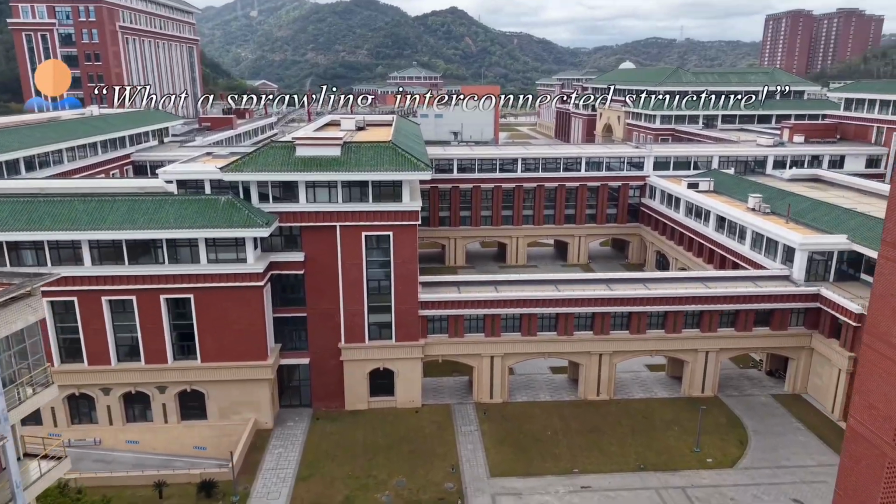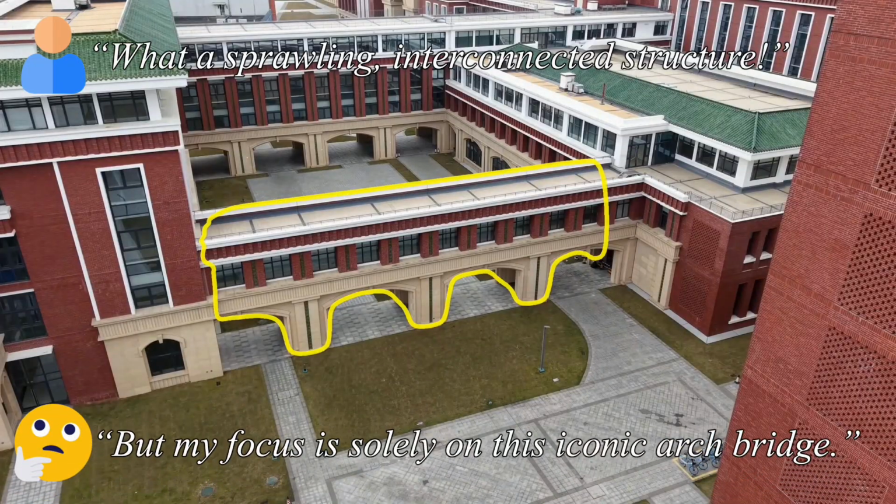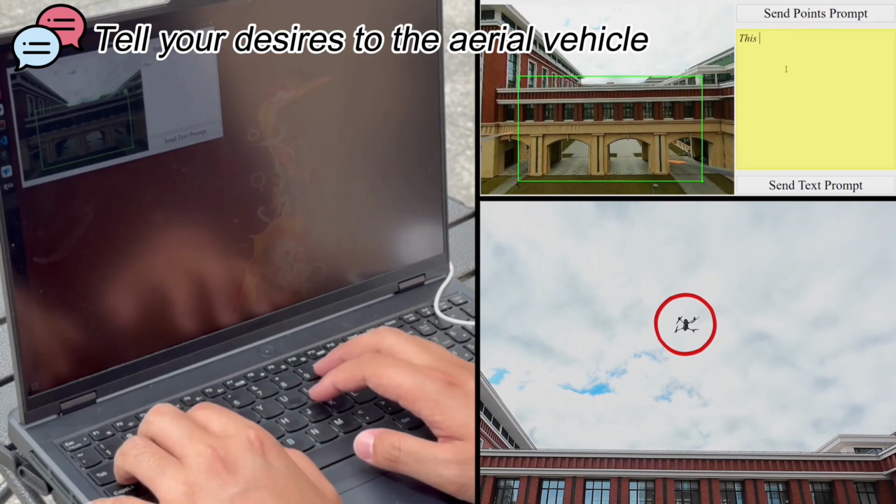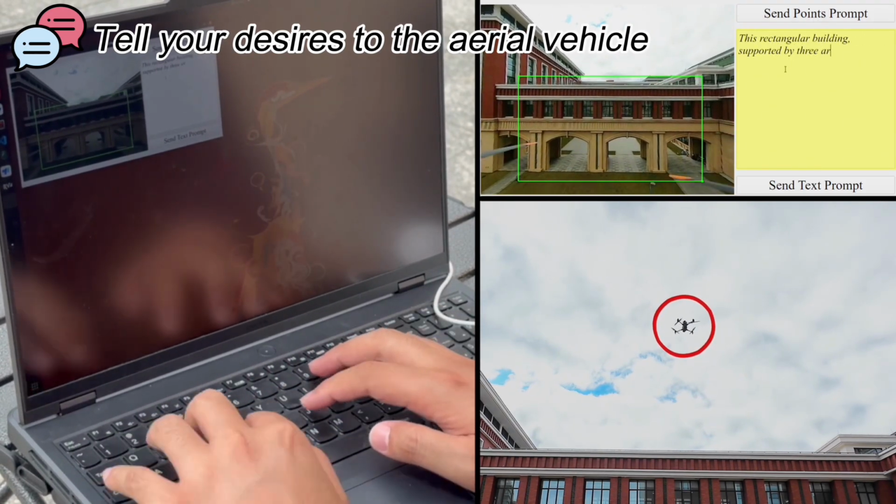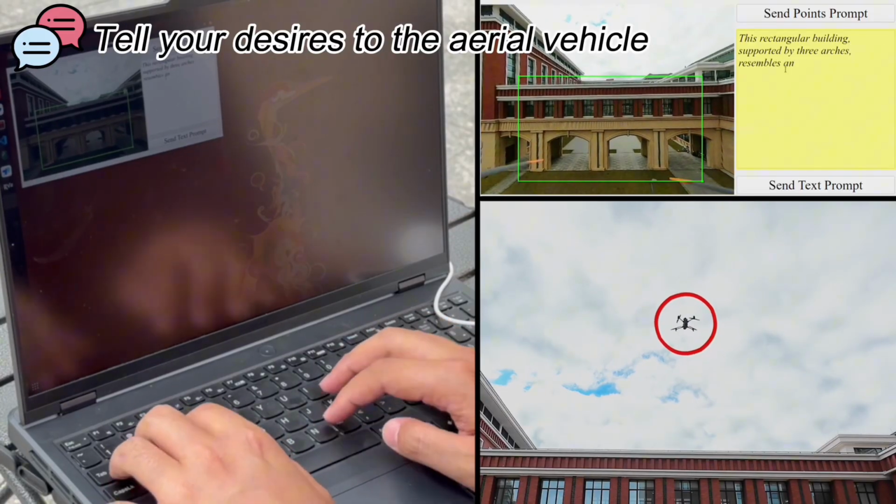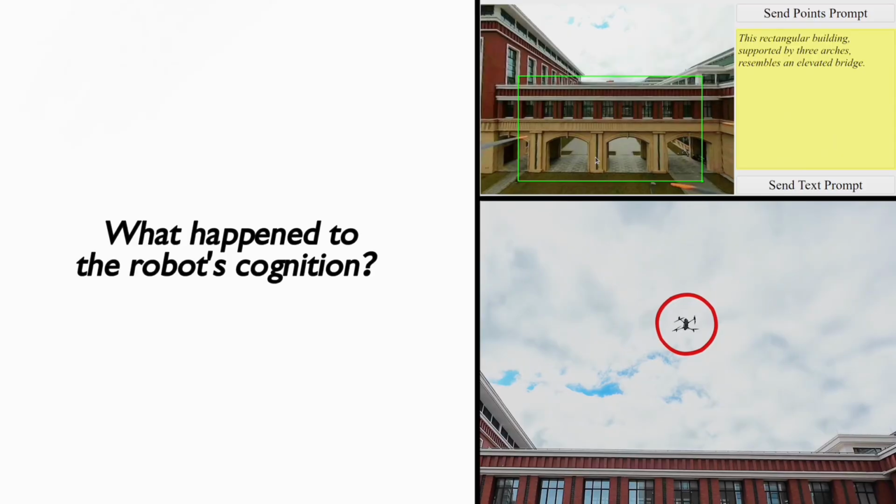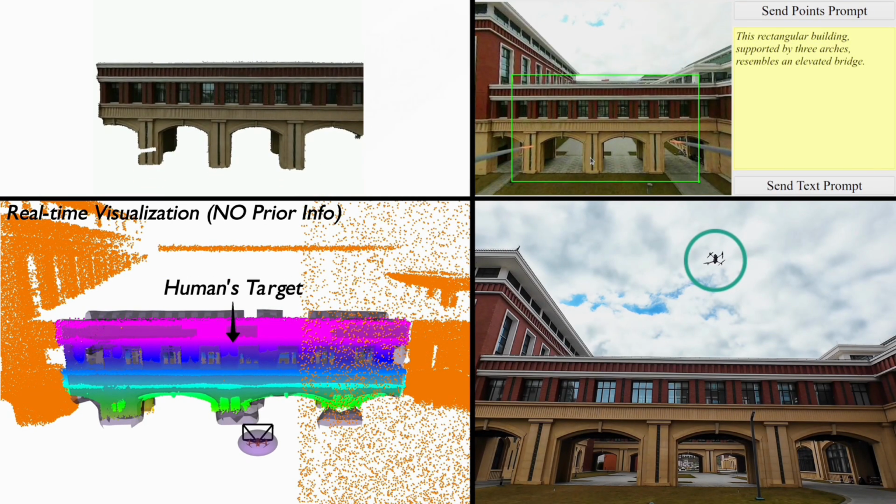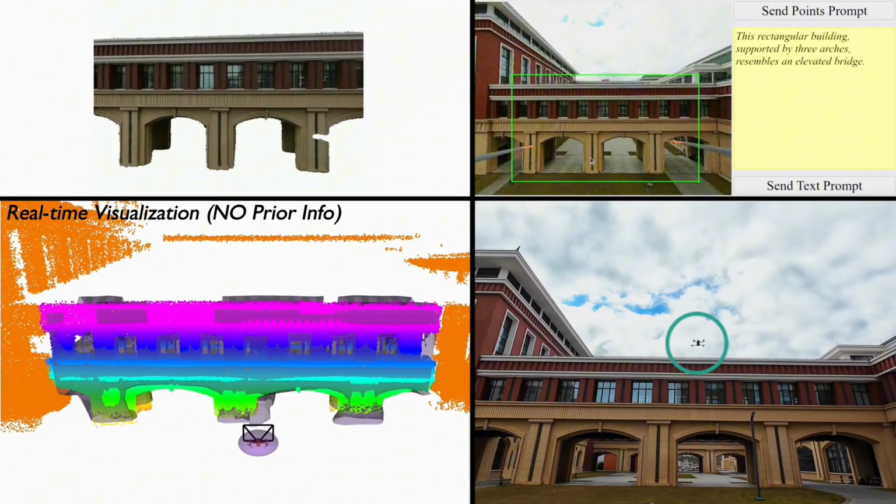The first test confirms our system's ability to understand complex real-world structures and accurately scan the human-intended parts. Here, an arch bridge in a connected building. The mission starts with a non-expert's natural language request and a box on the screen. Our system instantly understands these inputs. It precisely segments the target bridge and predicts its full 3D shape as foresight guidance for planning.